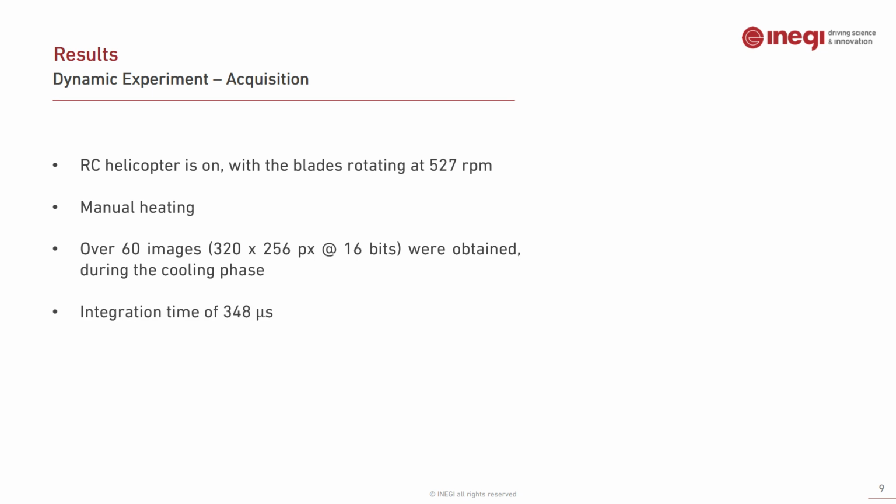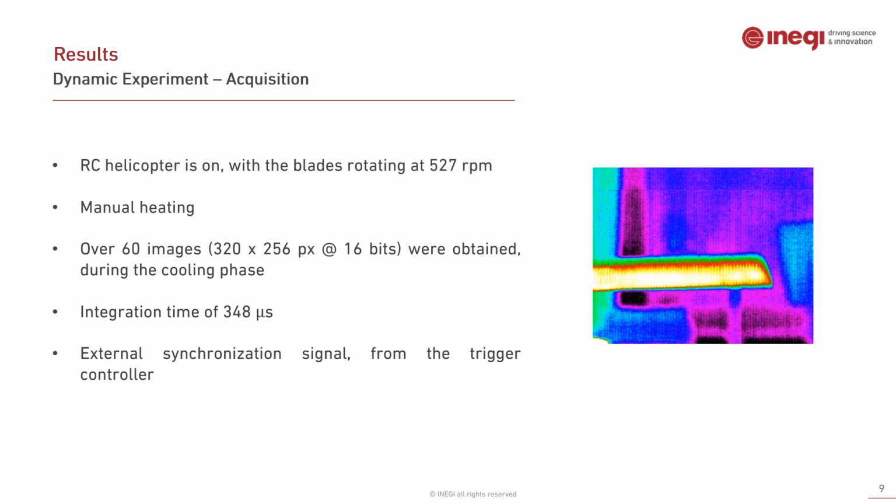The choice of integration time requires reconciling motion blur and the minimum temperature that the camera can see. In this situation, a value of 348 microseconds was used. The triggering signal was supplied by the trigger controller, resulting in approximately 10 frames per second. The video on the right shows the beginning of the cooling phase.